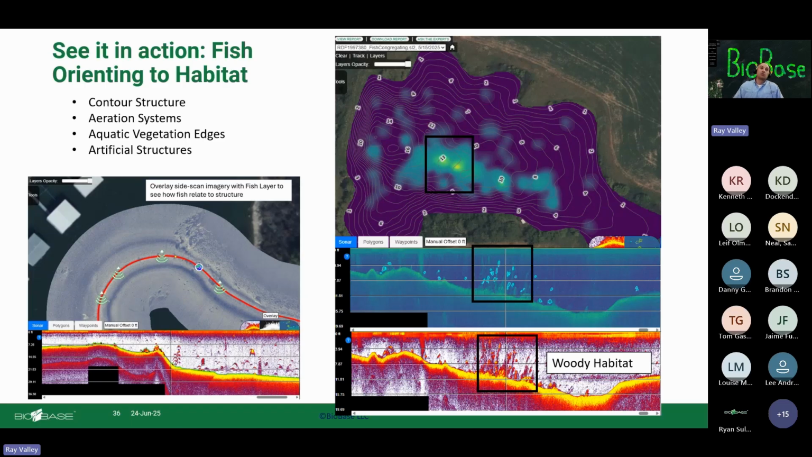Anyway, sometimes they are orienting to certain structures. You don't know why, but there are certain depth structures that they like for some reason. This gives you an eye into that. This is not rocket science. They like wood. That's not rocket science, but sometimes there's just, I don't know why they're there.